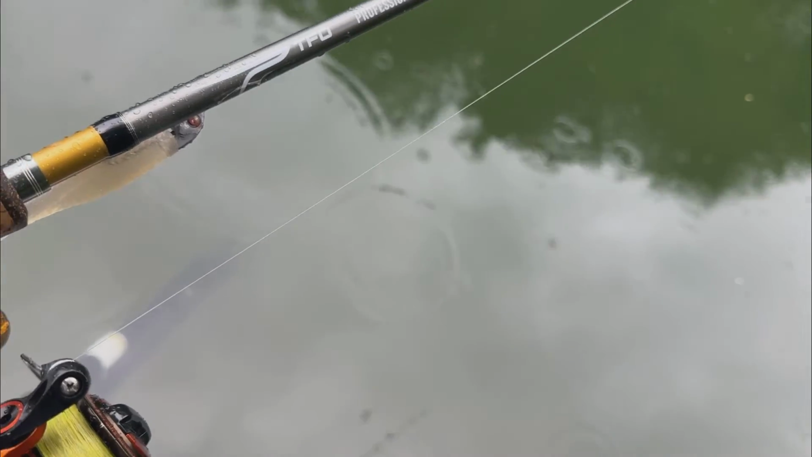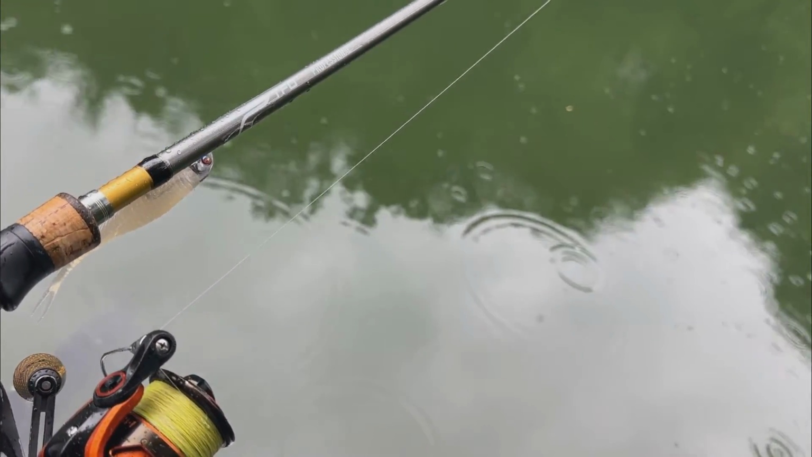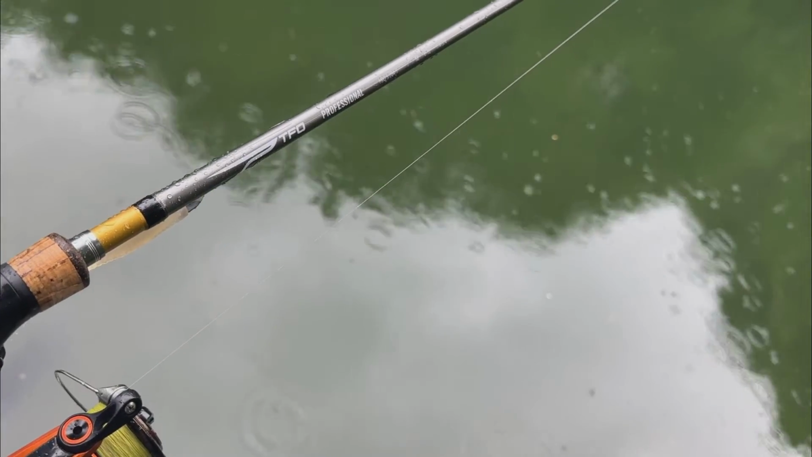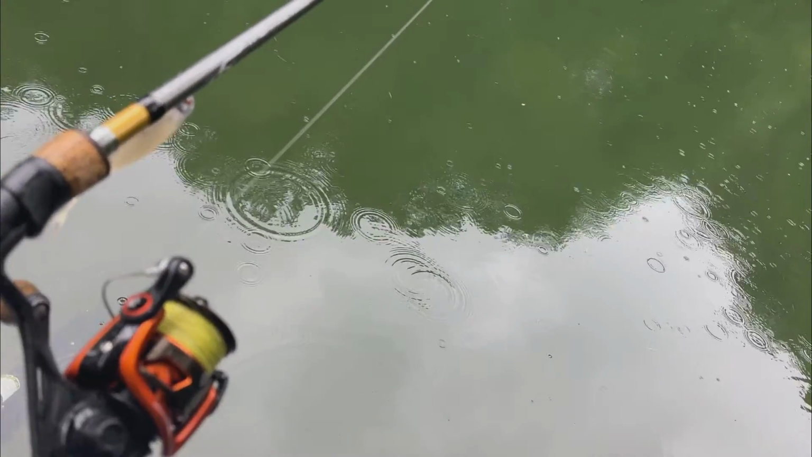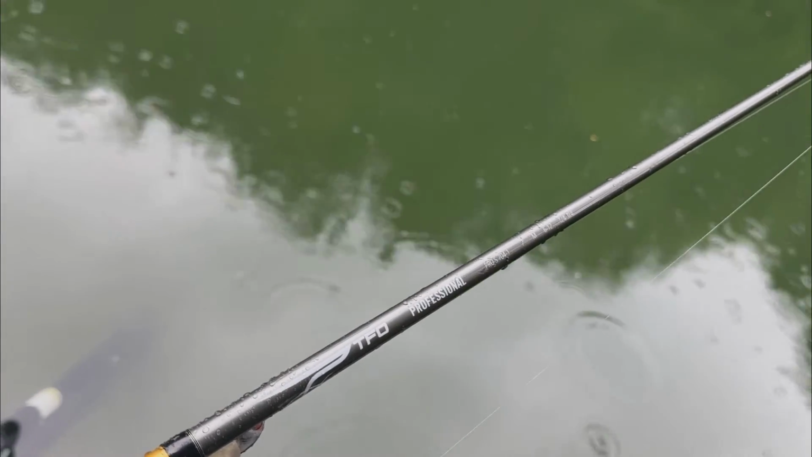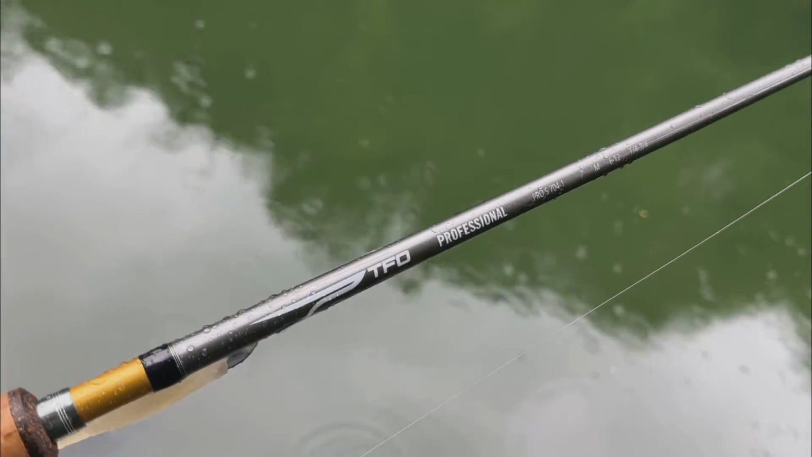For the leader, and I keep a little bit longer leader, 15 feet minimum for me, is going to be the K9 Pro 100 fluorocarbon 8-pound test. Like I said, you can go to 10. You're fishing open water with this 99.9% of the time, maybe over some brush piles. This is a TFO Professional. This is kind of their budget-friendly rod, which is still an amazing combo.